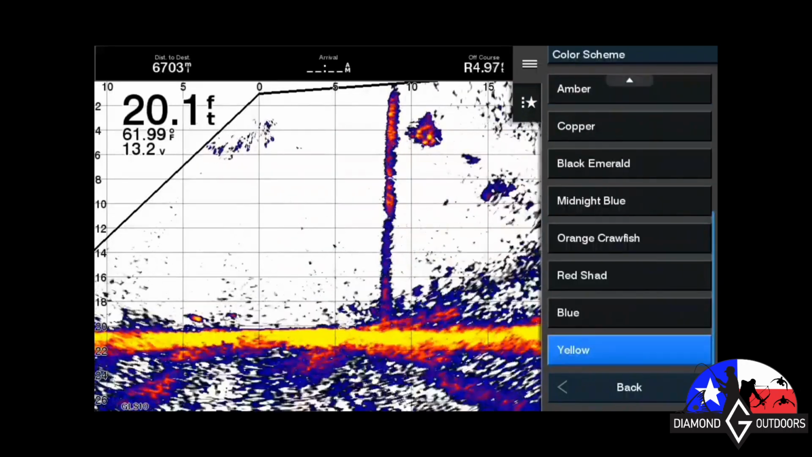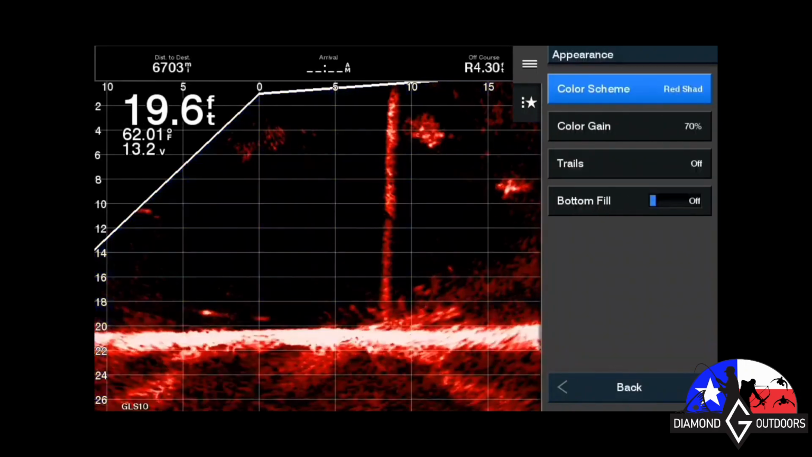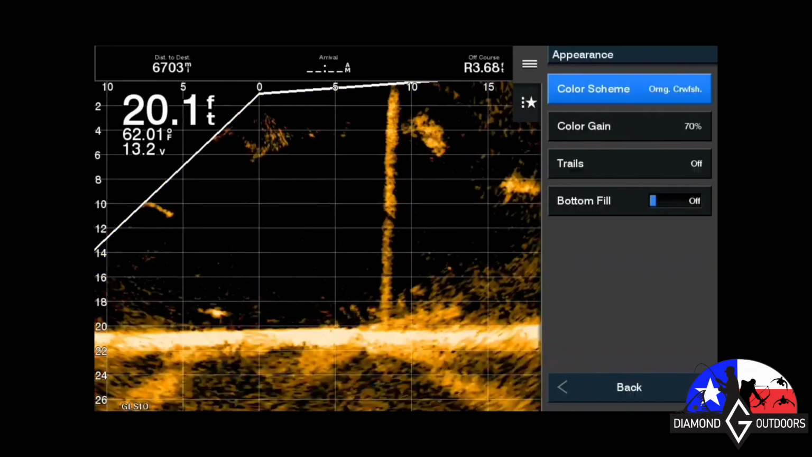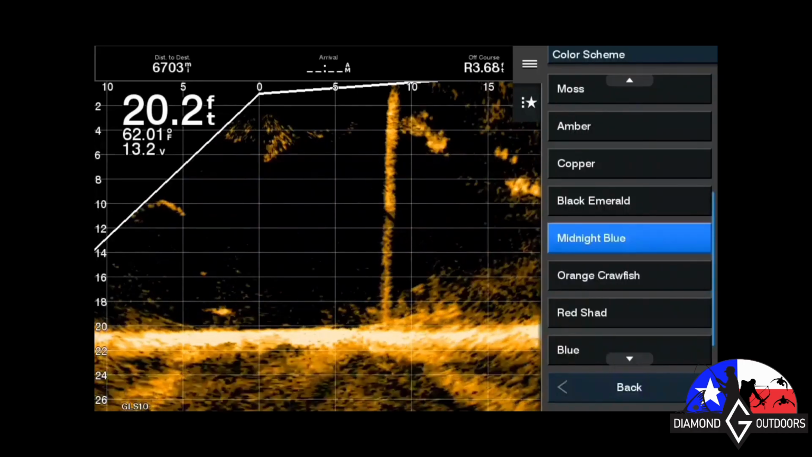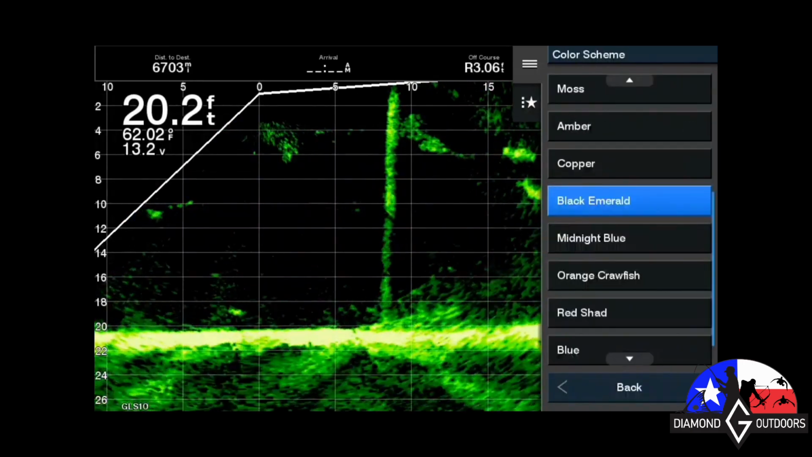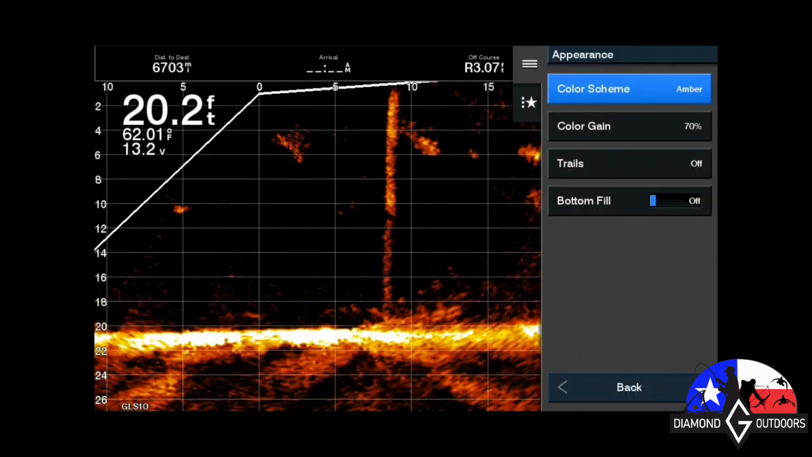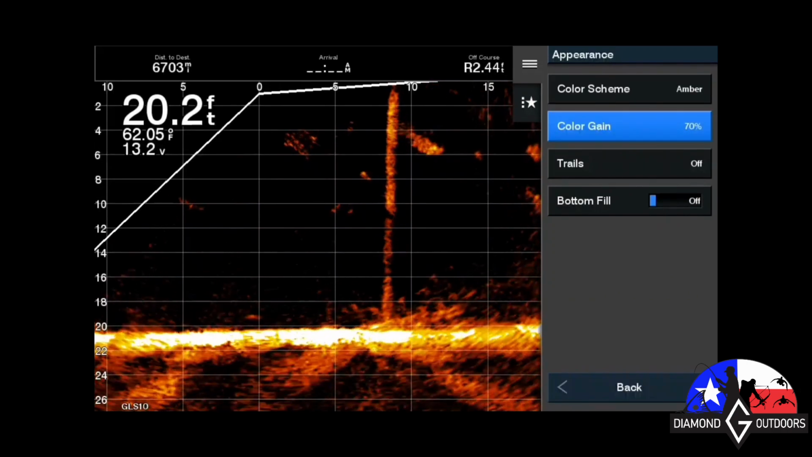Then I go to yellow. Blue. Red shad. Orange crawfish. Midnight blue, black emerald, copper, back to the amber. I think that's the one I left it on.